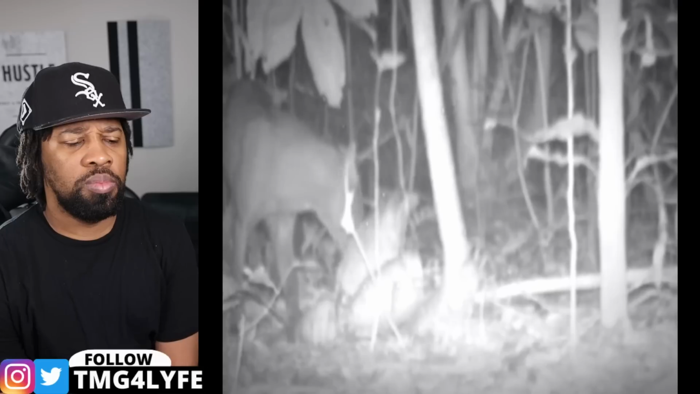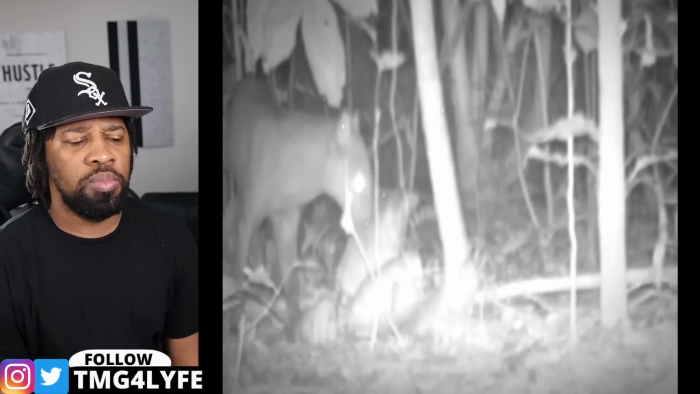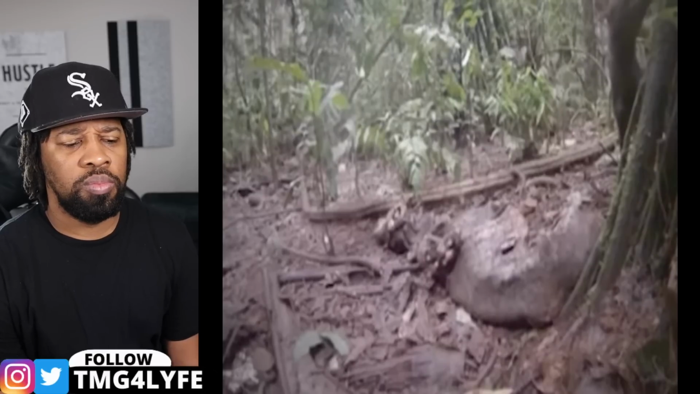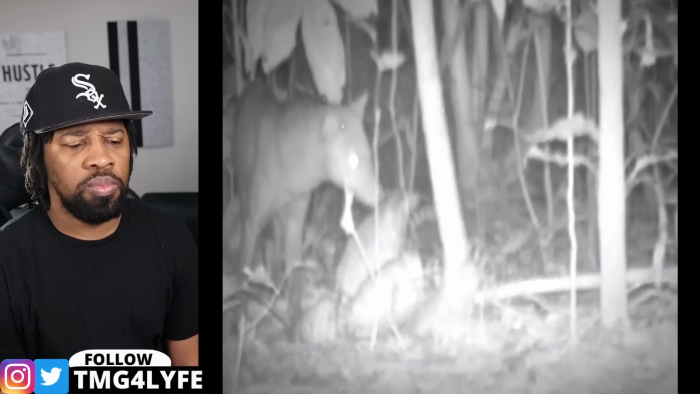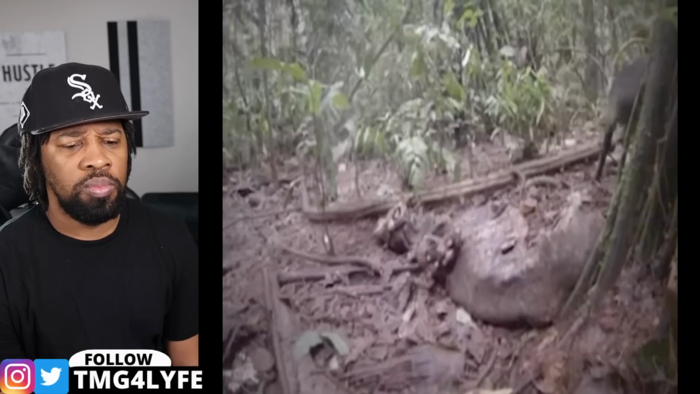There are thoughts that the species could be endangered, not from being hunted, but from deforestation taking out their homes and prey to feed on. Without a bigger picture of the animals' habitats, it won't be possible to say for sure. But hopefully we get some answers before it's too late.